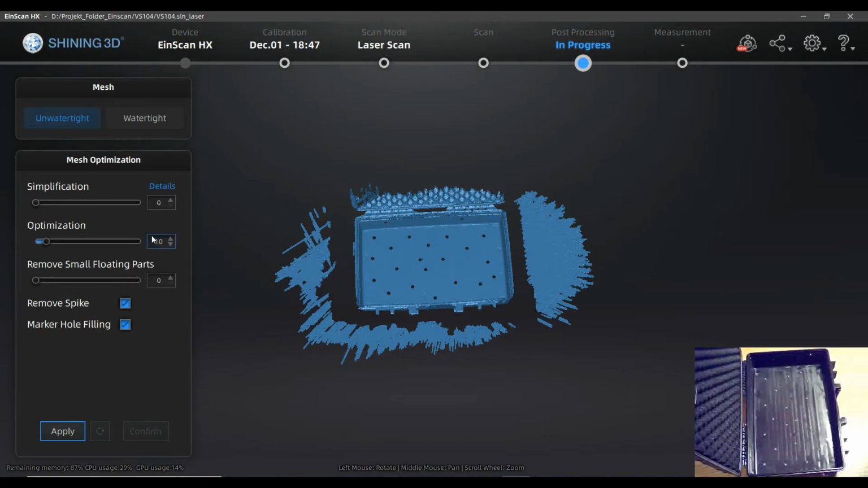So I just do, let's say, some simplification, because the model still has a lot of details. Optimization is not wrong as well. That means mesh grids will be homogenized and spikes will be taken out. I will choose unwatertight, because in this case watertight makes no sense. It's not a closed volume, and if it tries to close it, it will end up being something that has nothing to do with what I want or will use. So let's apply.